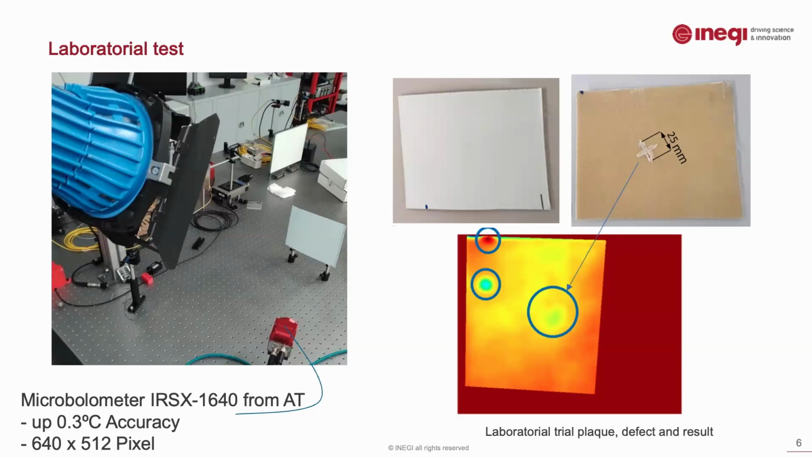It's important to state that as we were already preparing for the real test using UAVs or drones, we were already using a microbolometer, as the size of these thermographic cameras is much smaller. And although it's not the same one that we use in the real situation, the specifications are really close.